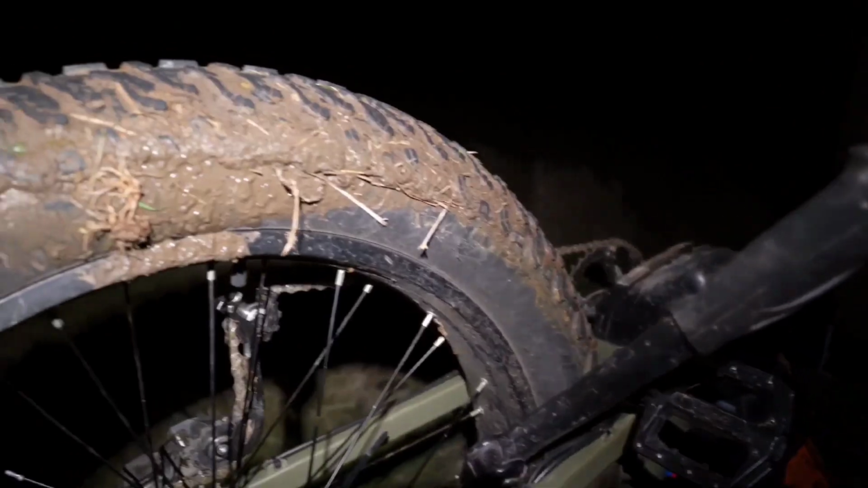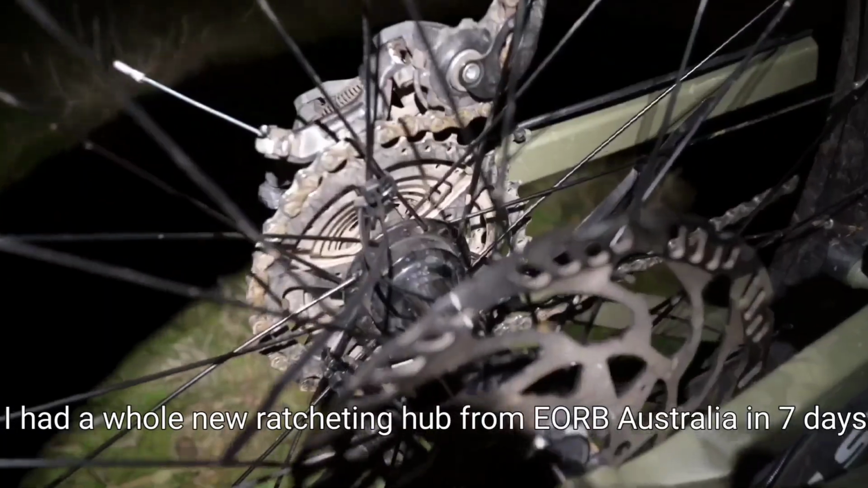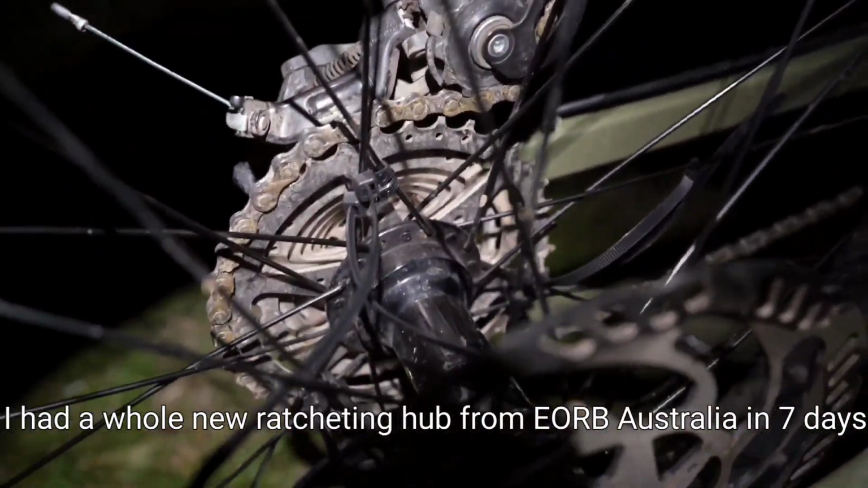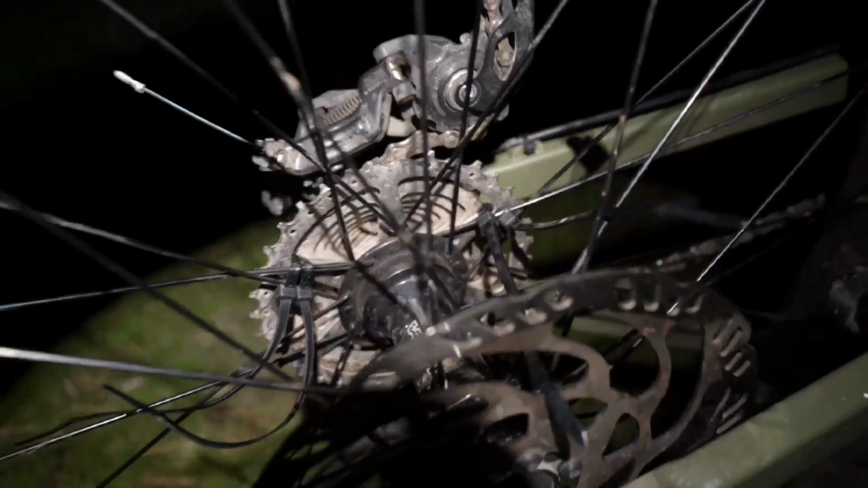Righto, a bit of an update. First point, if there was a wet, smelly cow shit in this paddock, I've run over them all, so fantastic. What's a fella to do? Get the cable ties out. I've got some MacGyver action going on in there.